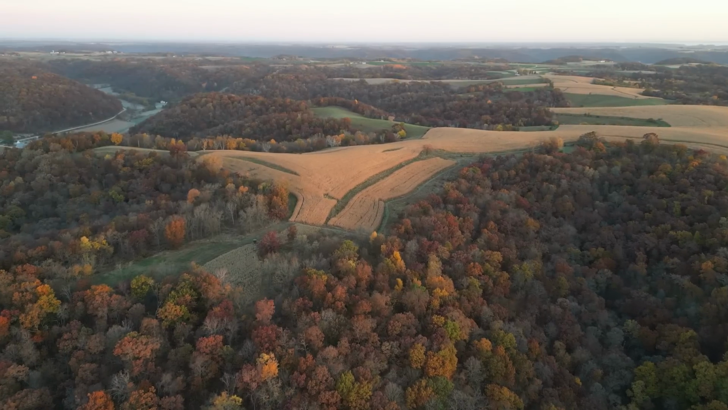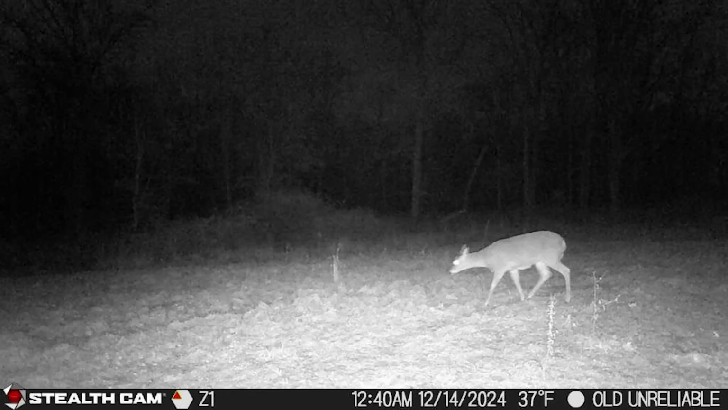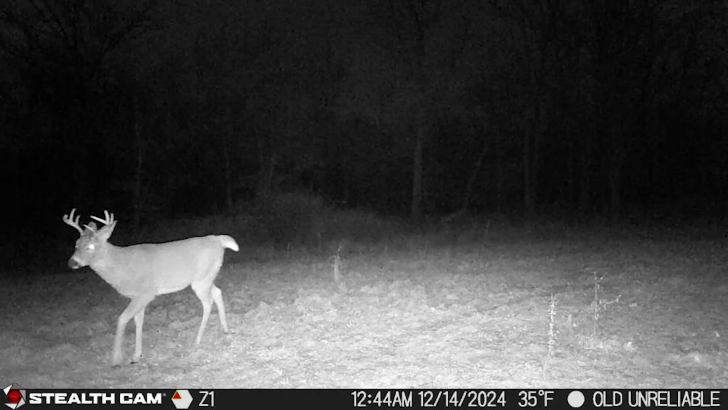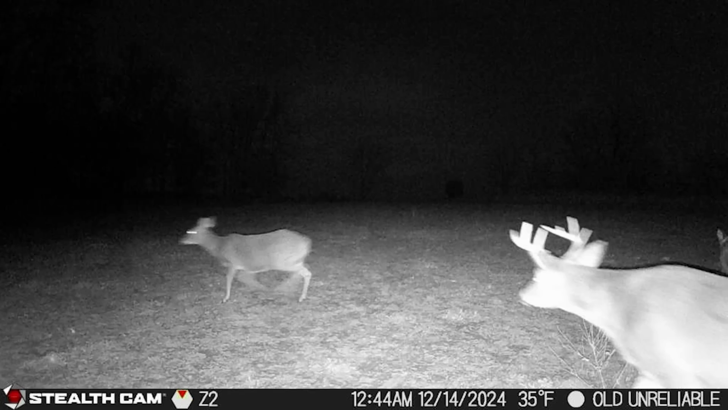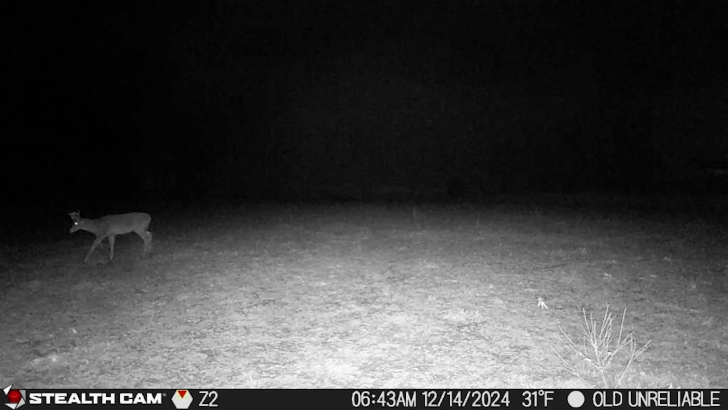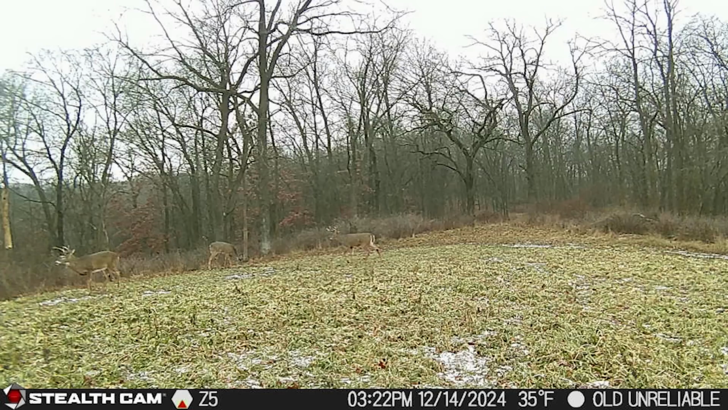This next spot is also a Brassica plot. This was another one that I planted first to beans, and then when the deer ate that during the summer, I drilled the Whitetail Institute wintergreens into there. And the deer have been hitting this really hard. This was the spot that we called the fat buck field, or the fat buck plot. This is where he was coming out back in early October. And the deer are still using this one really heavily.